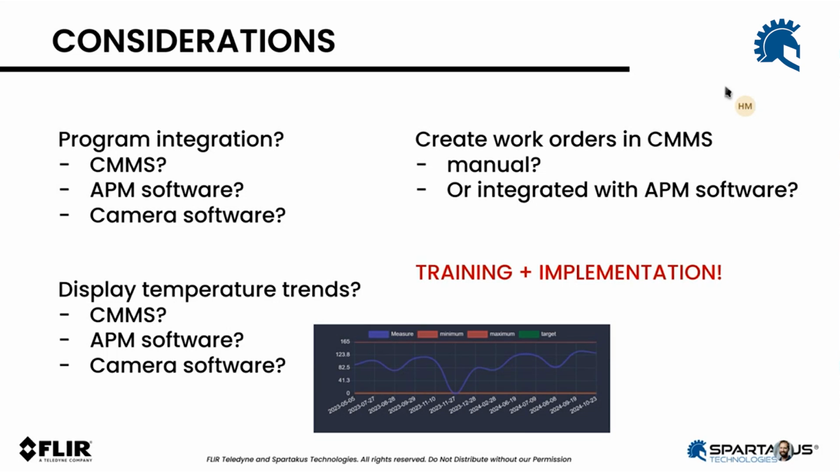However, for more advanced cameras, there's definitely things to know. When we talk about the emissivity of objects, it can be quite complex, right? So training is very important, and implementation. How are you going to roll this out? Are you going to have everyone on board? Your communication through this project and the culture change. Every time we talk about reliability projects, one of the most difficult aspects is management of change. How are we going to implement that and have people on board with these new ways of doing things?